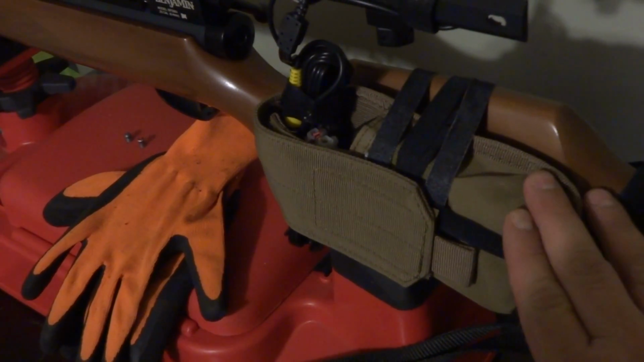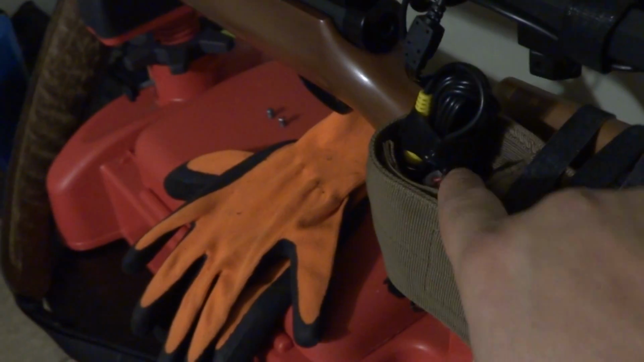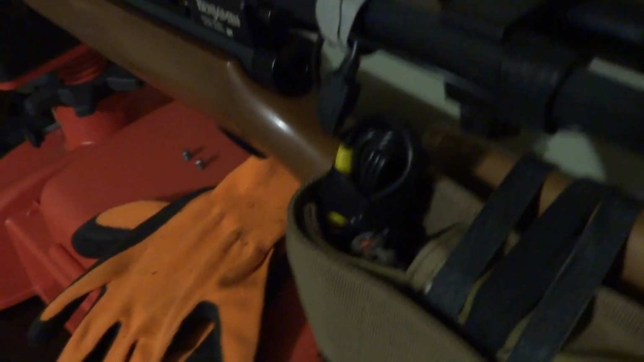This is an AK-47 magazine strap for your belt. We got all the connections and the battery in there. Stick your finger in here and flip the switch. See the red light on, red light off. That powers this camera, and it powers this monitor.